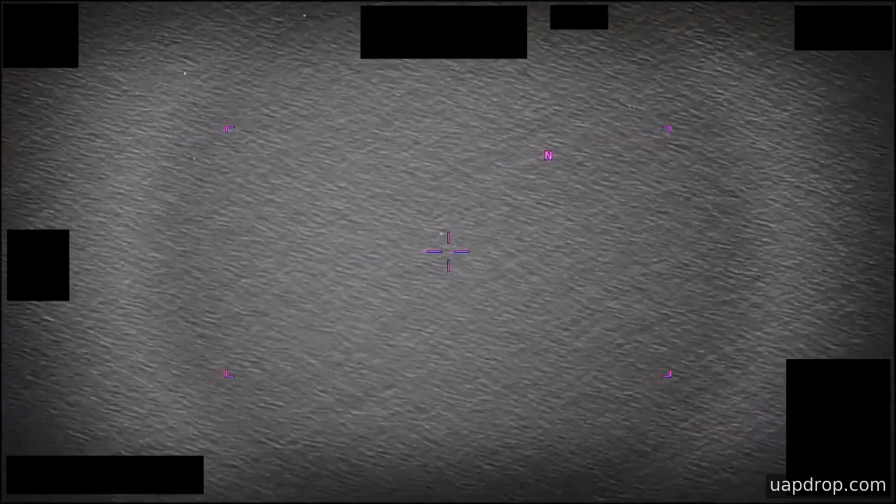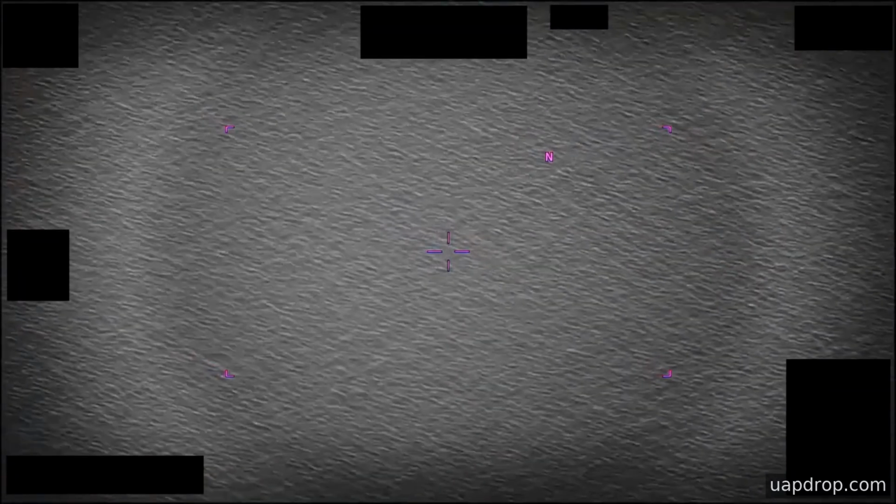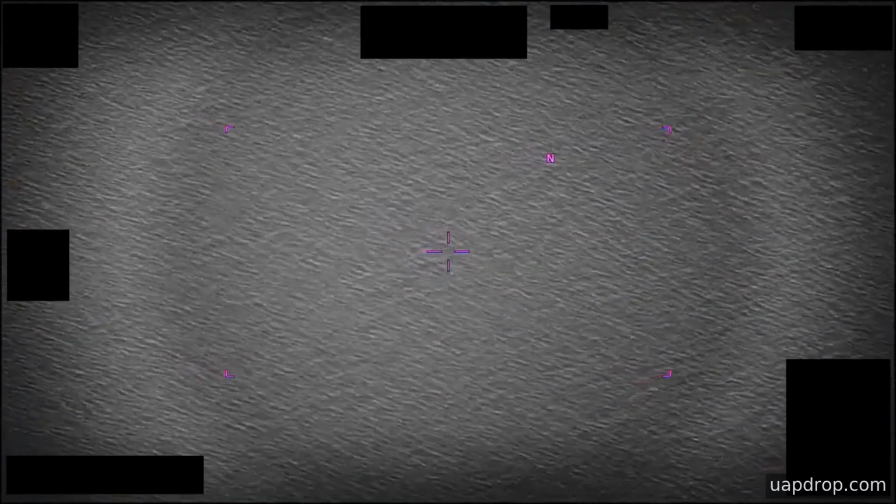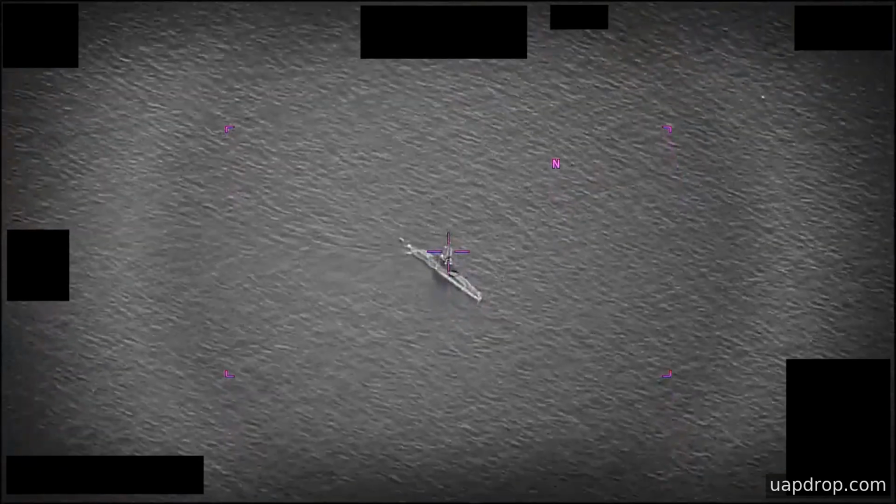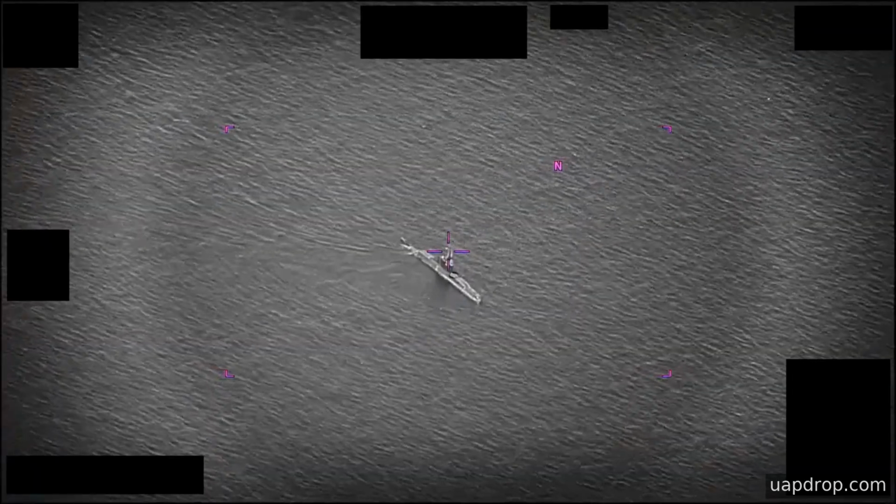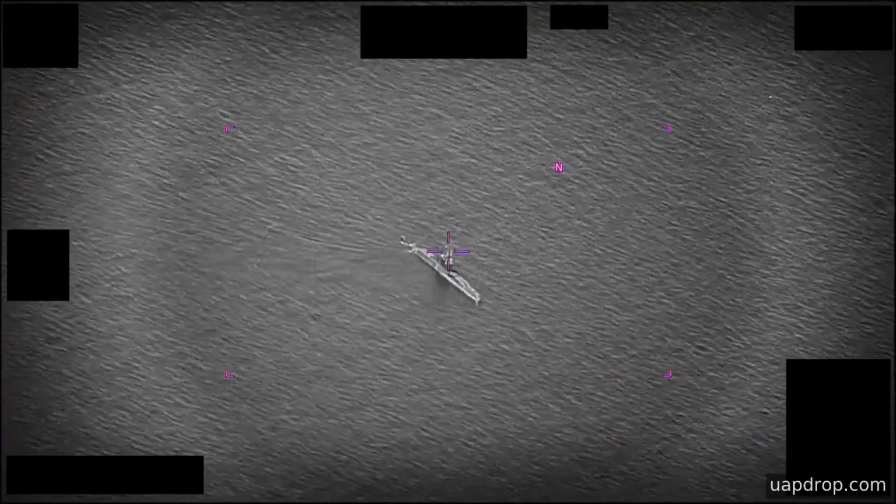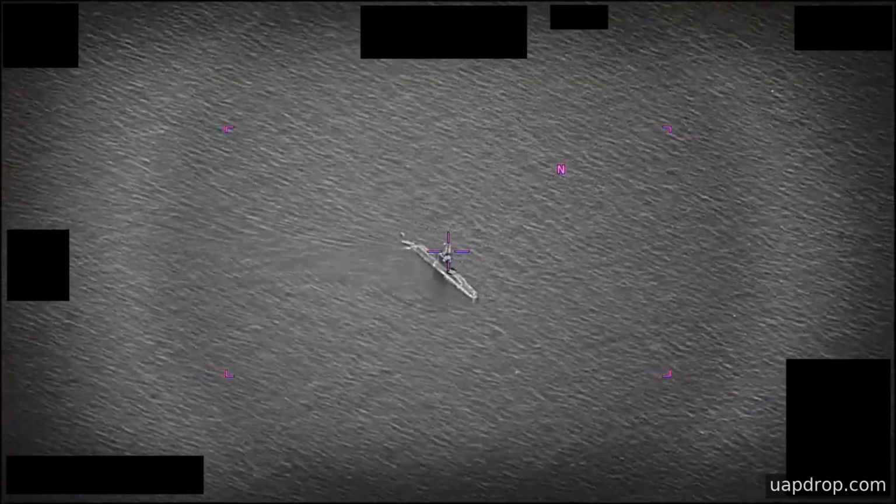Investigators who reviewed the item emphasized two constraints. First, the imagery alone offers limited information about size, altitude, or distance because there is no independent range data in the clip. Second, the provenance of the file is uncertain in places. The chain of custody for the wider collection is not fully substantiated, and that limits the degree to which technical analysts can draw firm conclusions about origin or mechanism.